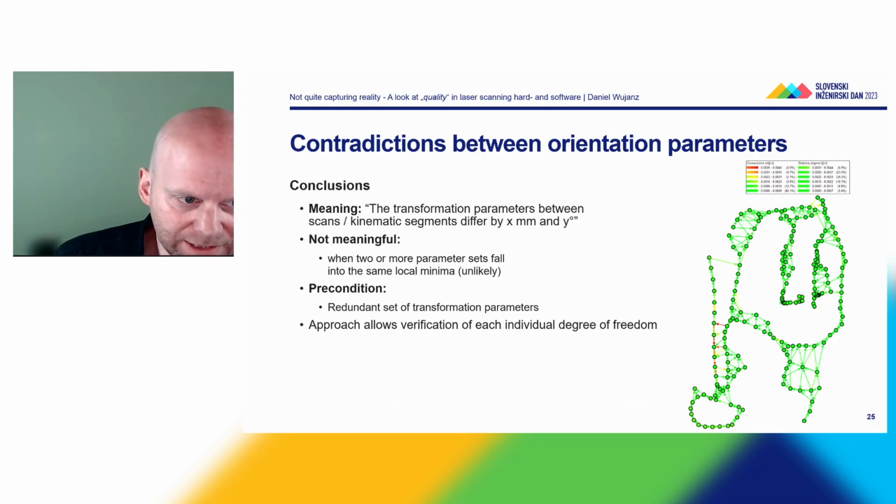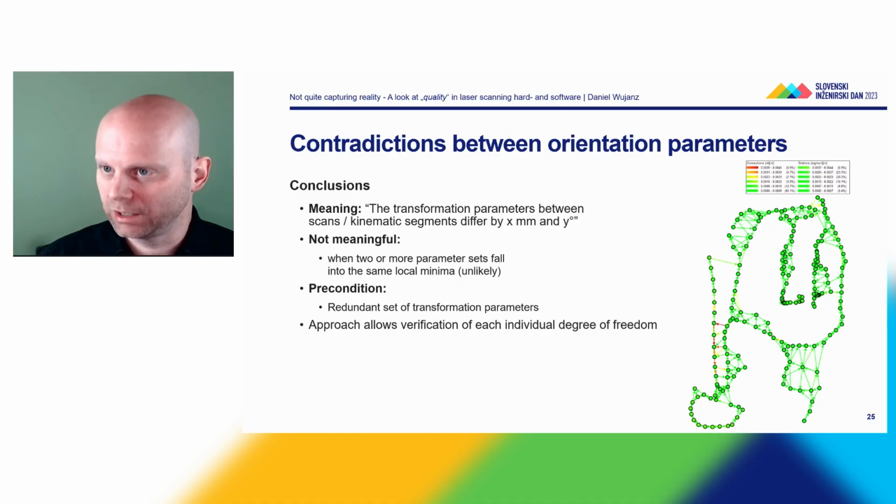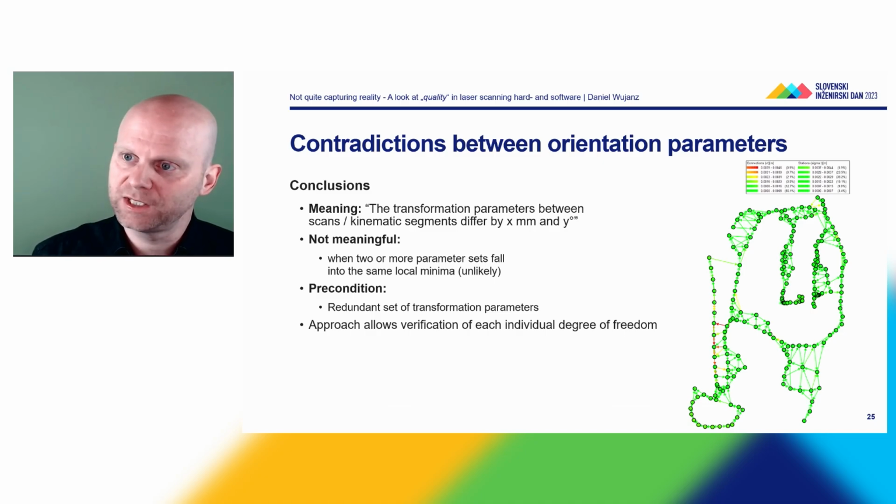What the precondition of this is, is that we need a redundant set of transformation parameters. We'll get to talk about this in a minute, but a redundant set means that you have closed loops. So again, the example of 3 scans: if I have 3 scans and I only have 2 sets of registrations, that is uncontrolled. I have no redundancy.